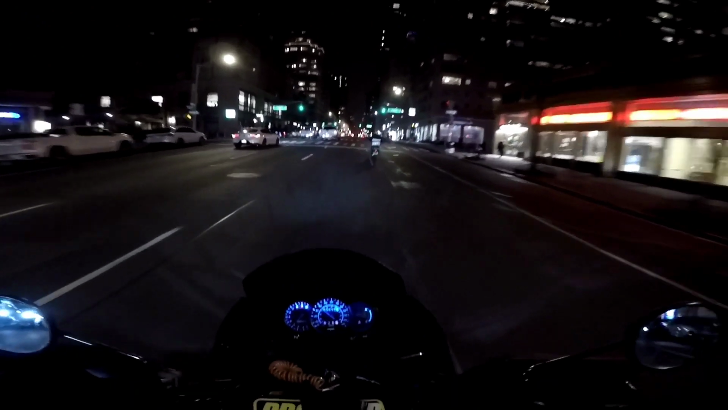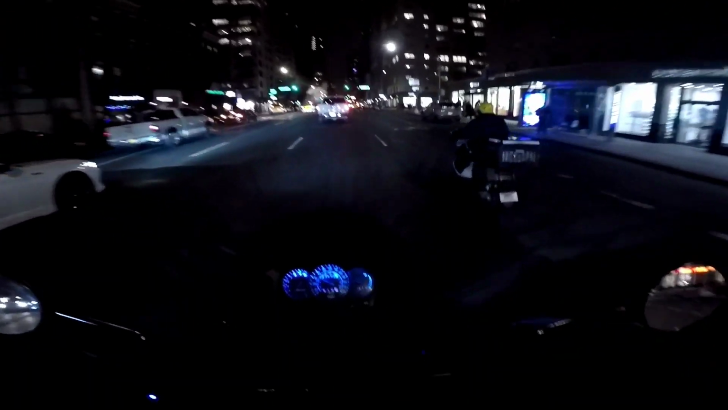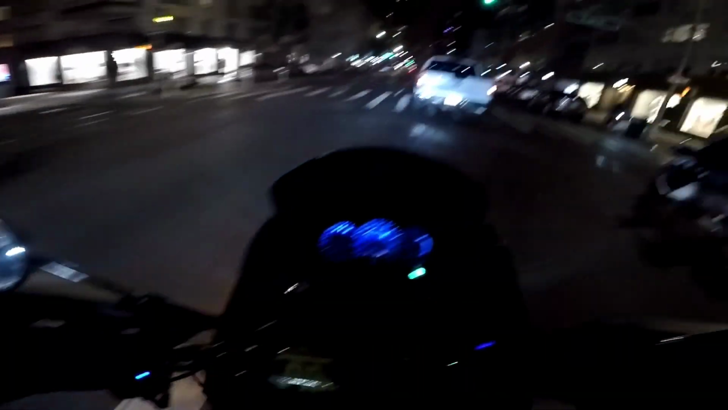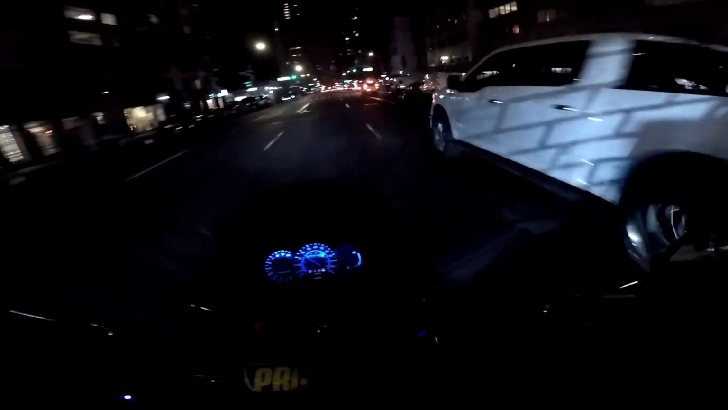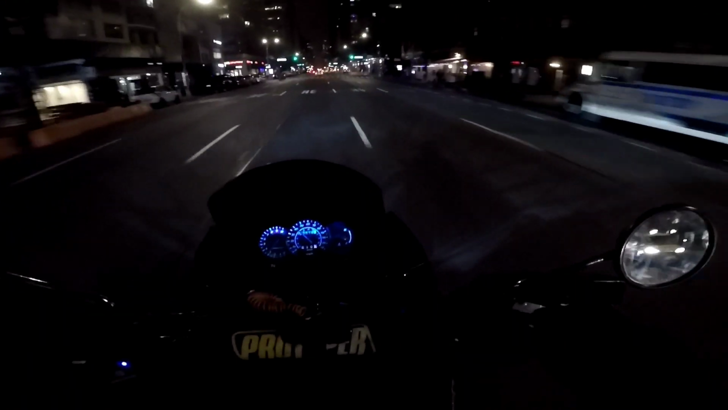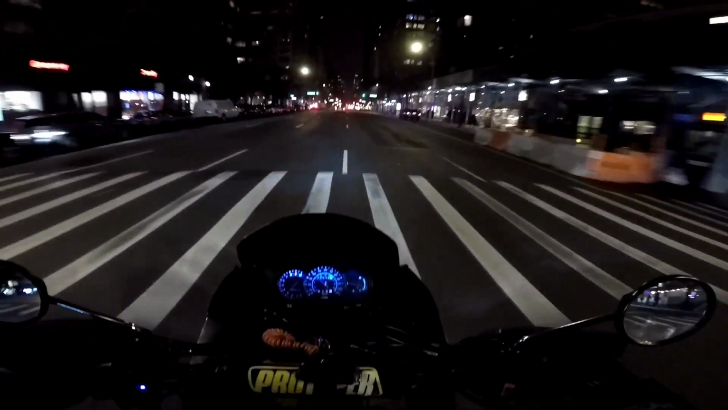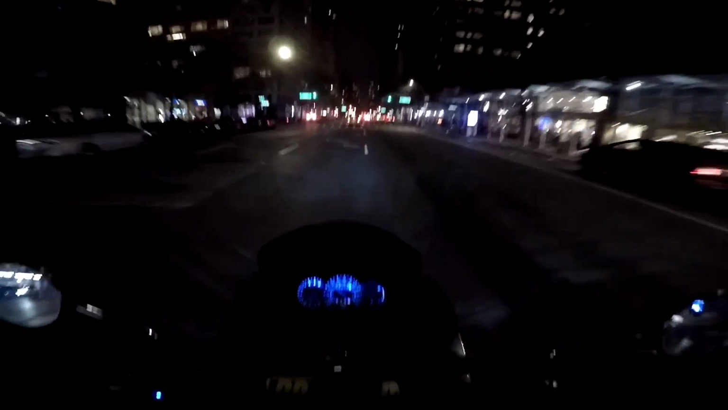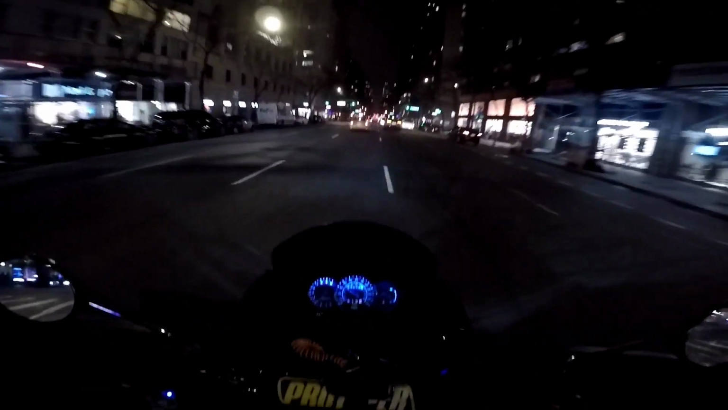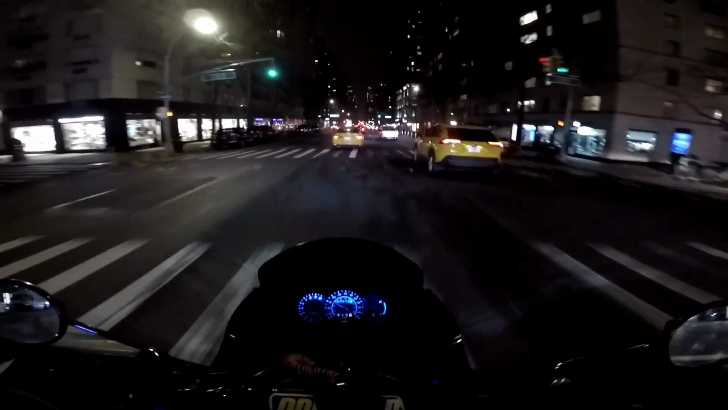Because the KLR, being at 430 pounds, is very planted. You don't get that loss of traction. You're not going to slide as easily on a KLR because you're so planted, and also in the wind.